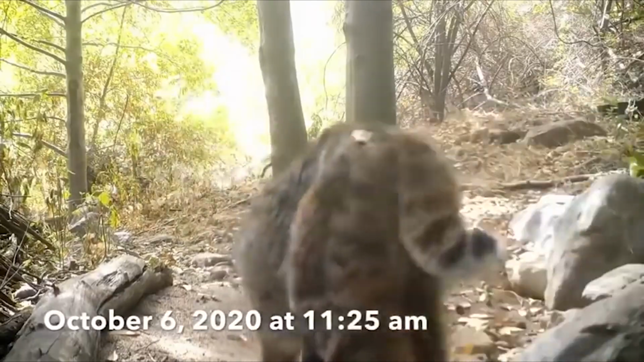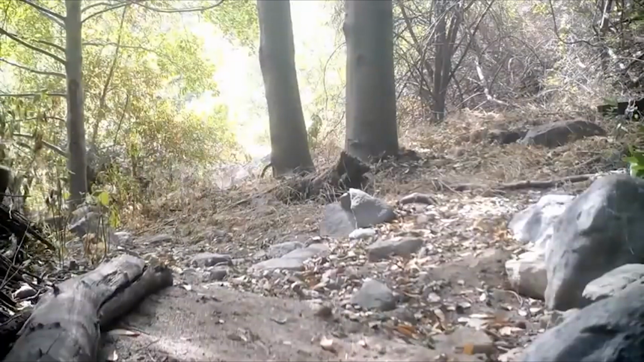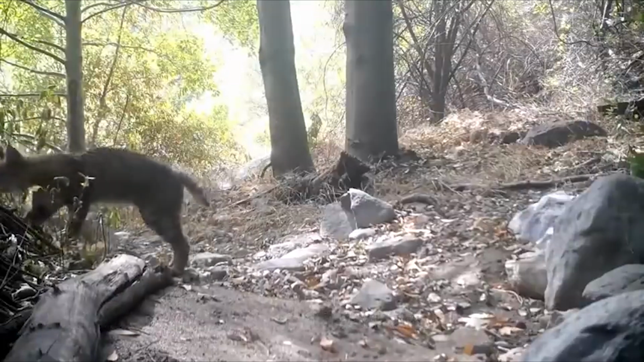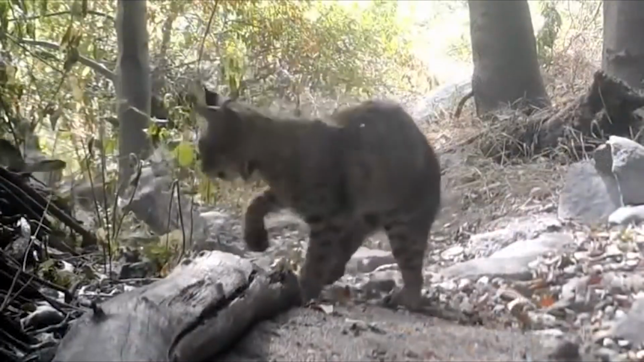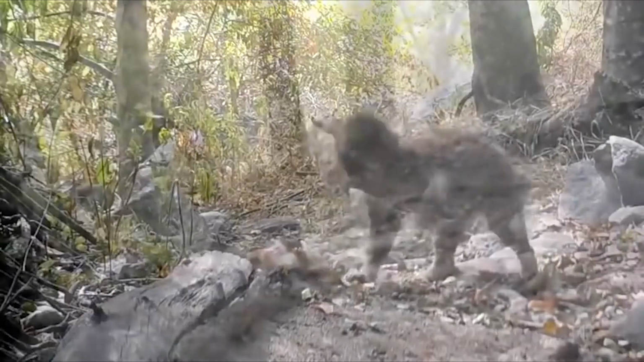Next we have bobcat versus rattlesnake. We see a bobcat walking through the forest and looking around just before it walks out of the frame. Within seconds, the cat jumps back, meows, and starts to hit something. The noise can be heard by birds and other animals in the area. When you look more closely, you can see a rattlesnake lunging at the cat. Rattlesnakes strike very quickly, but the bobcat's so quick it can easily avoid the strikes.